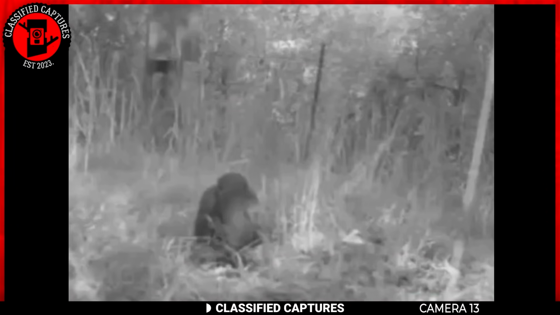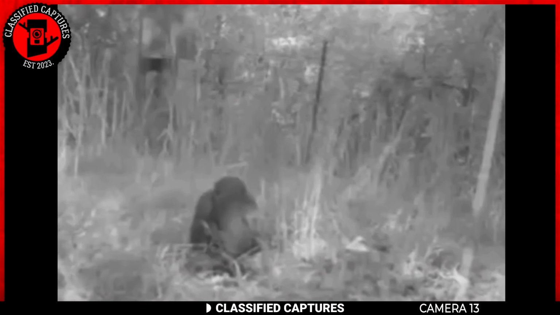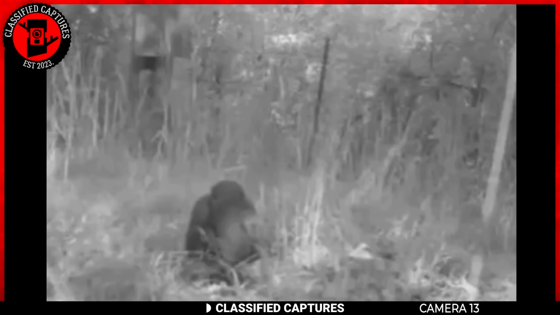This image was taken by a trail camera, and it's certainly unsettling. In the shot, there's a creature sitting on the forest floor, its head bent down as if in a moment of stillness or concentration. The figure is large with broad shoulders and a hunched posture, making it look quite imposing.